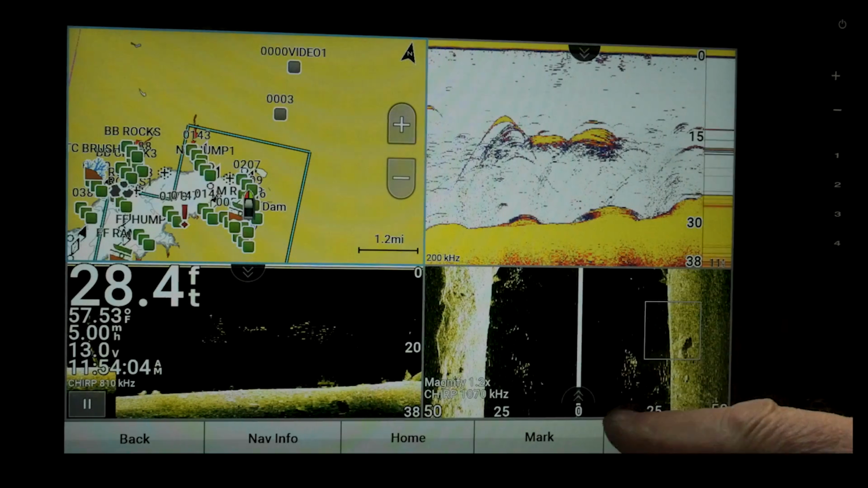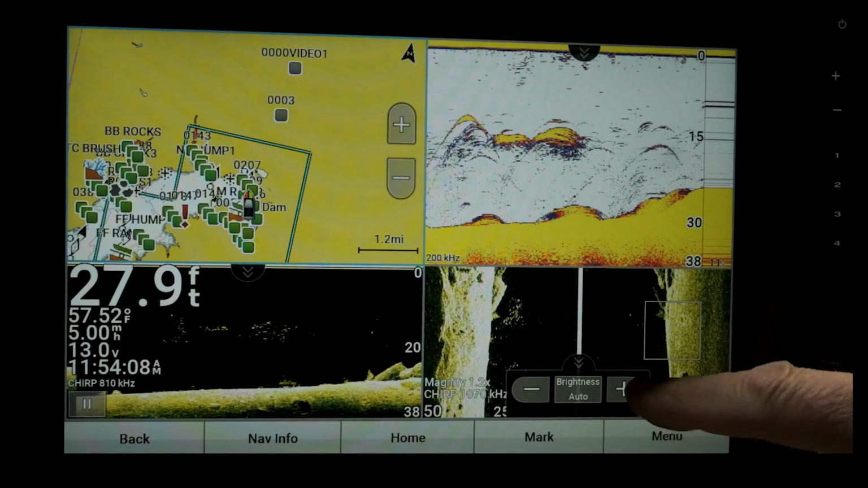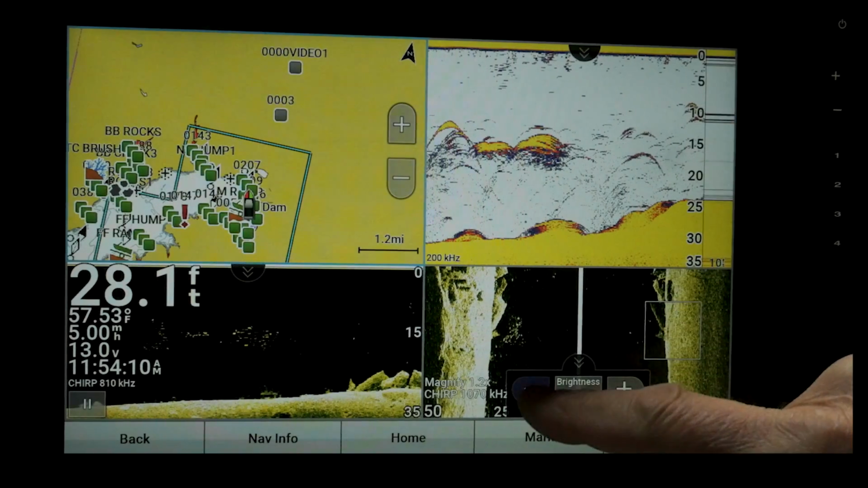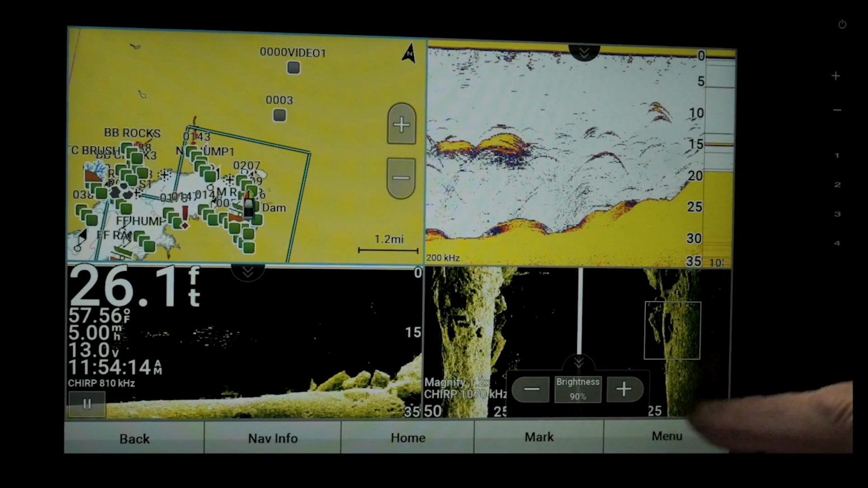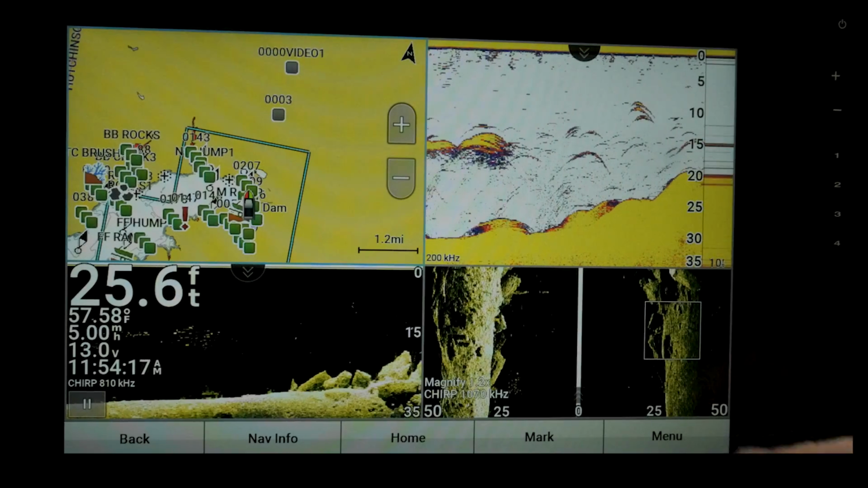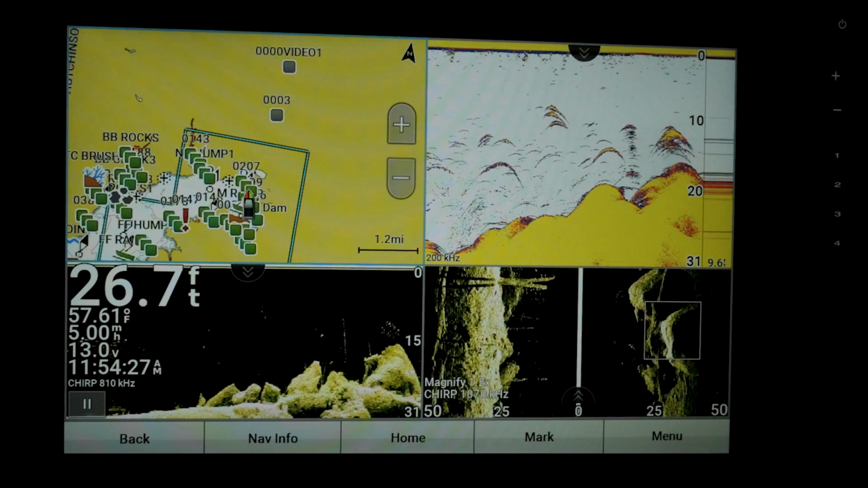Now here's the other feature. It's kind of hard to see, but there's the 3 arrows here. I can adjust my brightness on the screen. But to do the contrast, I have to go back into the menu. So you can go ahead and get those adjusted and you're ready to go.